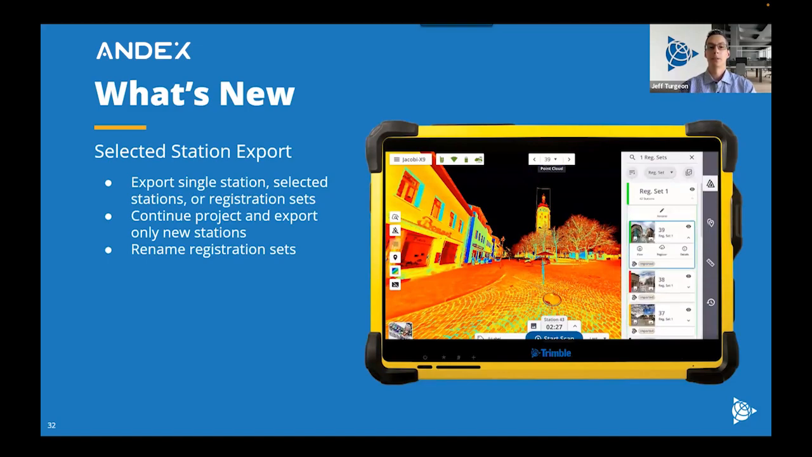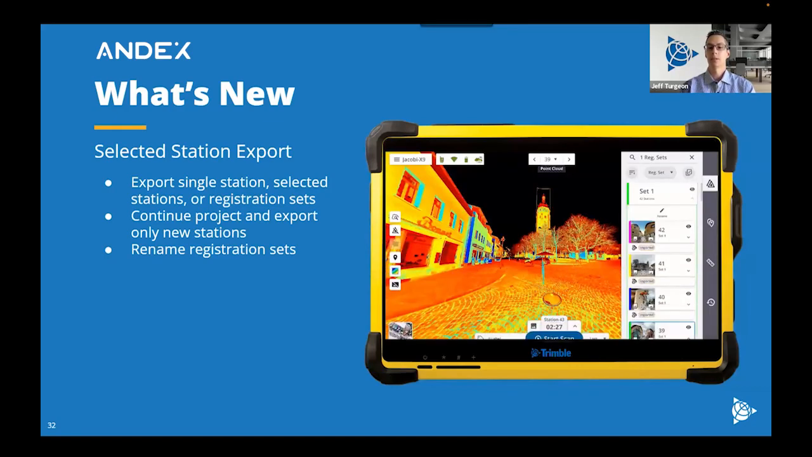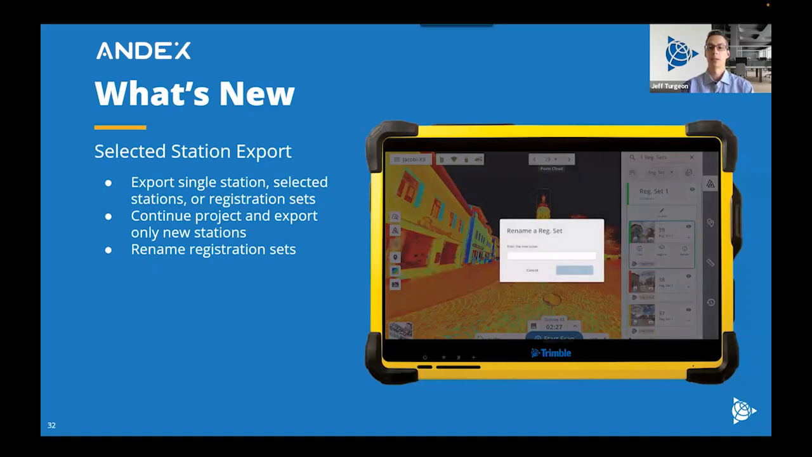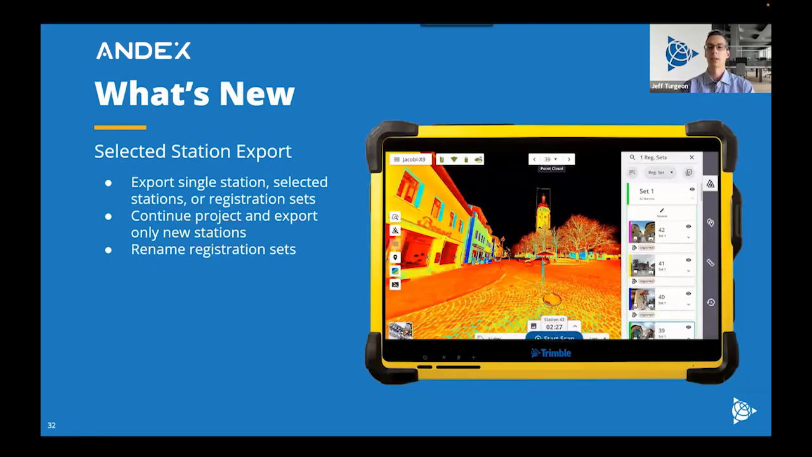Another addition for Perspective is the ability to export single stations or selected stations. So if you have one or more that you would like to export from your project rather than the entire thing, you can now do that. And this also includes registration sets. So if you went out on day one, everything was registered and you exported it, you can go back the next day, continue that same project, and only export the updated and new scans. And then also with the registration set, you can add new names to them. So you can have by day, floor, whatever it is that you want to do.